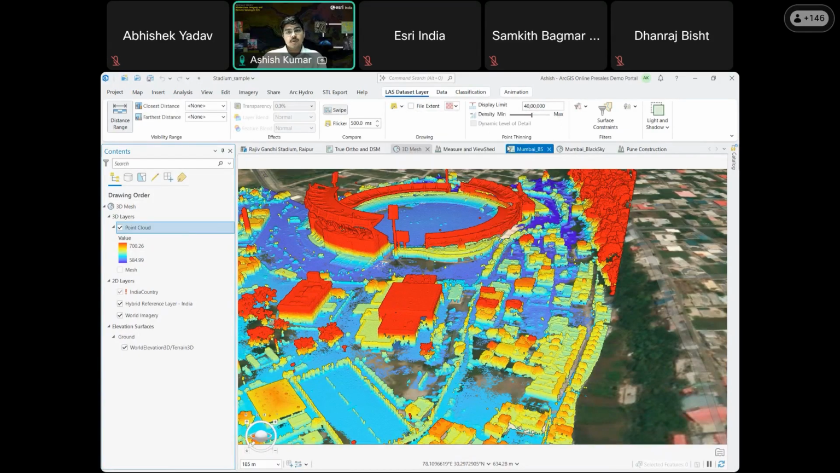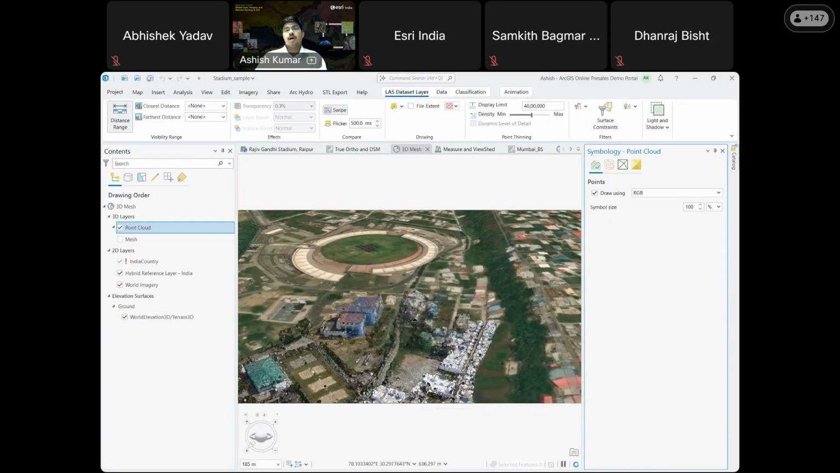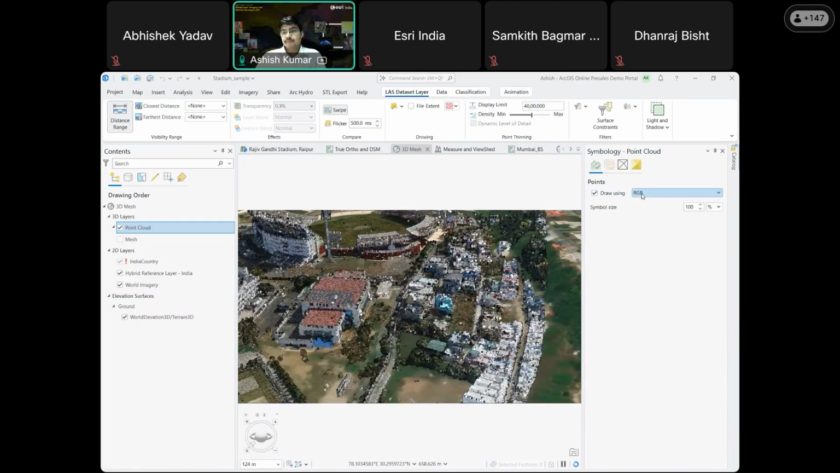Now, once I click to showcase in RGB, as you can see, my point cloud has been derived and symbolized according to the RGB class. And you can change the size of your points and allocate the points that you want to see according to your rendering system as well.